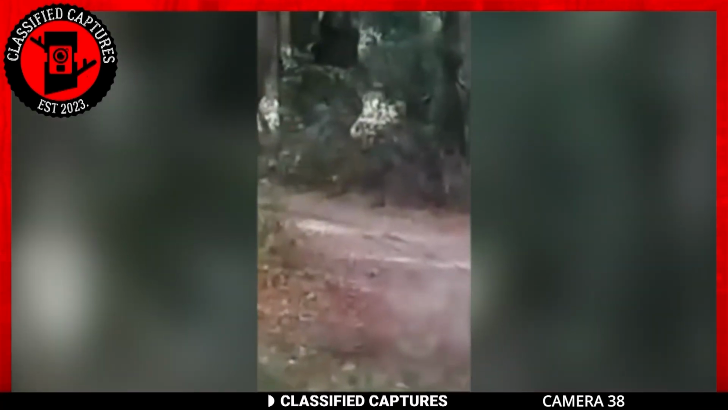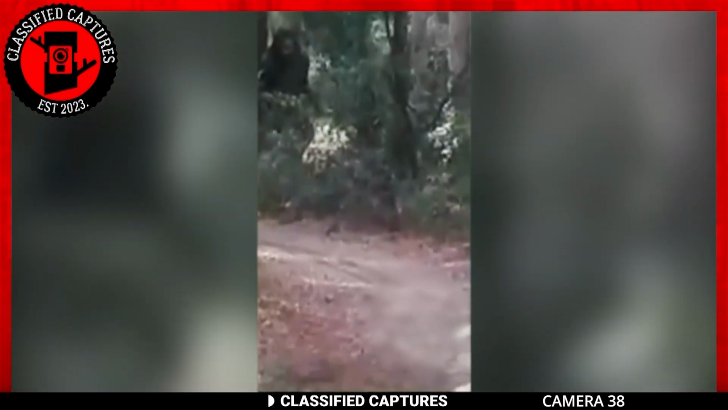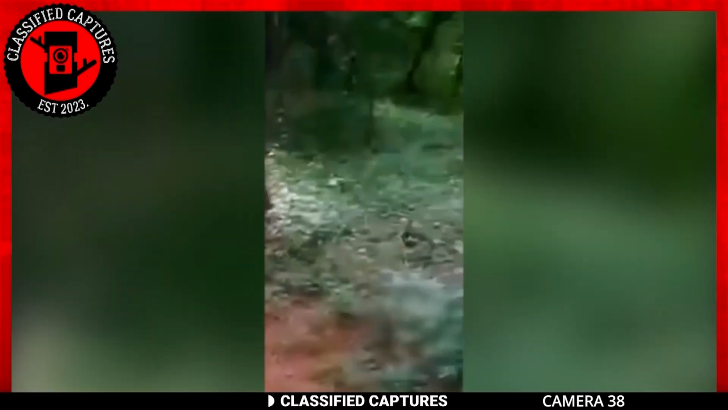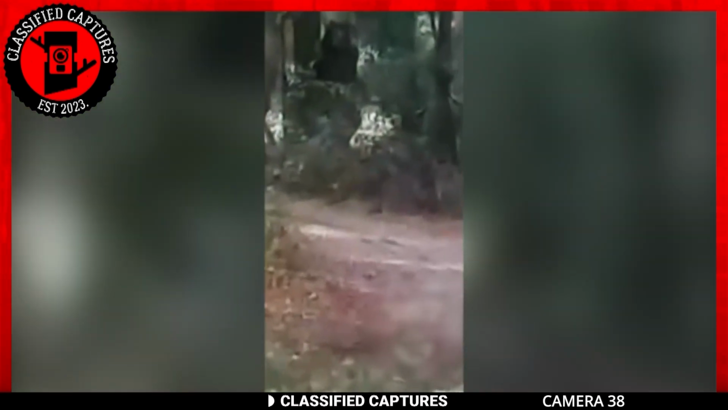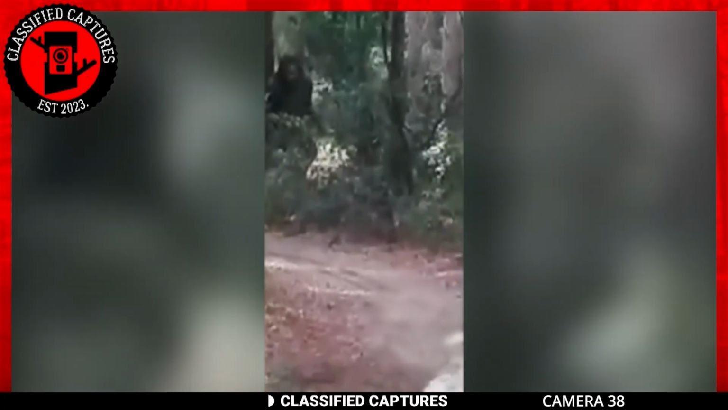But here's the twist. This creature isn't running. Instead, it stands its ground and even gestures to the explorers as if warning them to stay back. This is the first time we've captured footage of Bigfoot behaving in such a manner. Fascinating, isn't it? Now, the big question remains, is this footage real? We'd love to hear your thoughts.